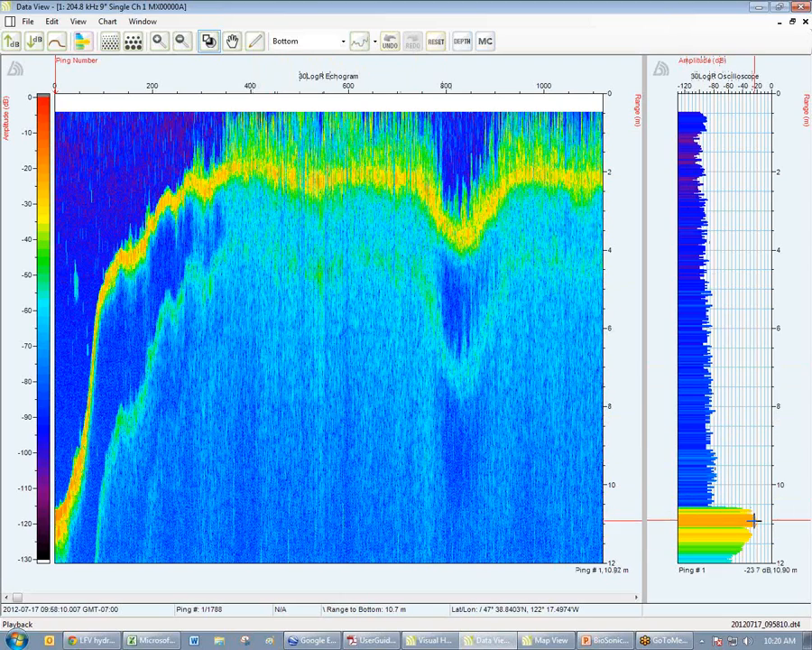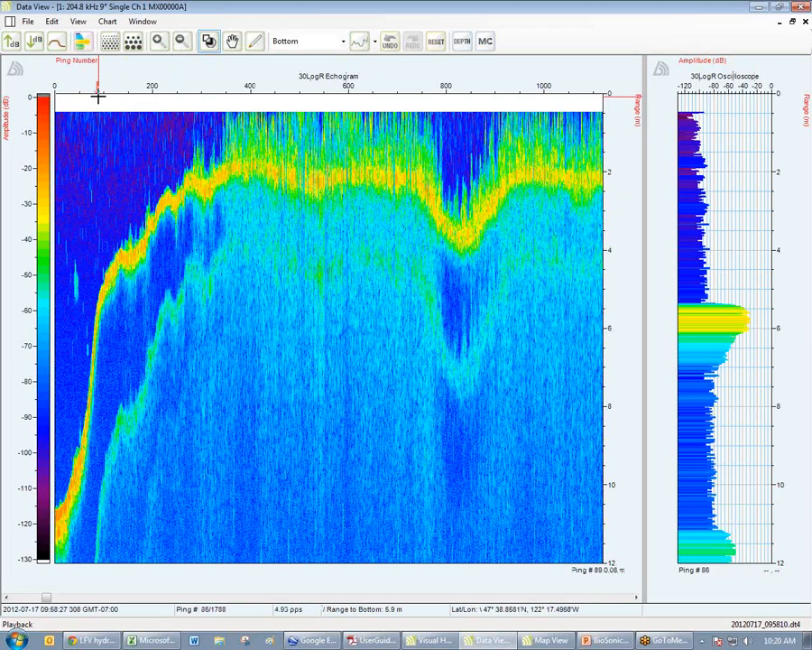And this here is the bottom, down here in the lower right, the strong return. As I'm on this ping here, about ping 100, you can see the bottom is at about 5 meters. And so here's the bottom. And so we have this strong energy being reflected from the bottom. And so the software can either look for this sudden shift in the rising edge or the trailing edge.